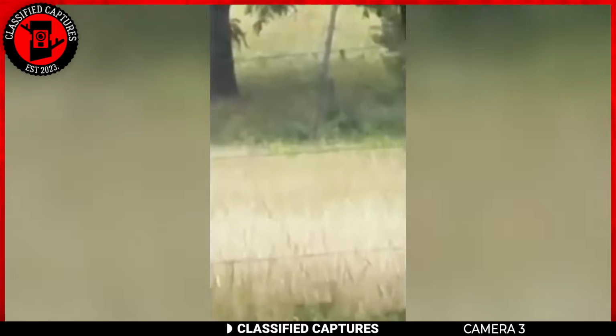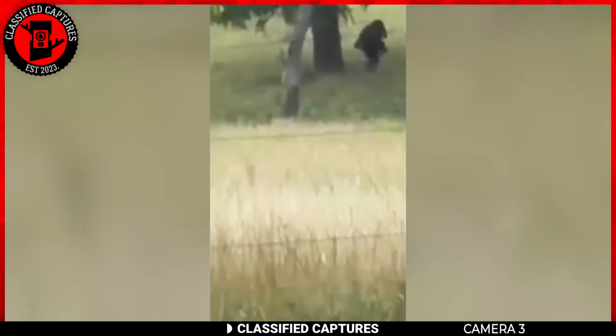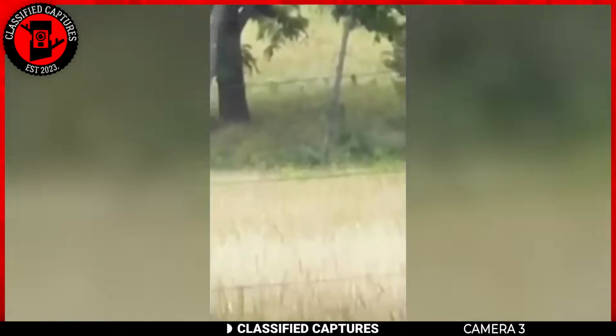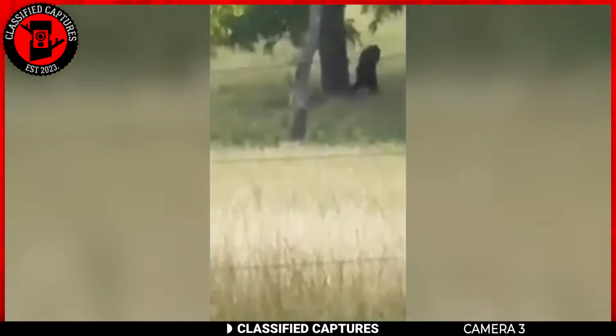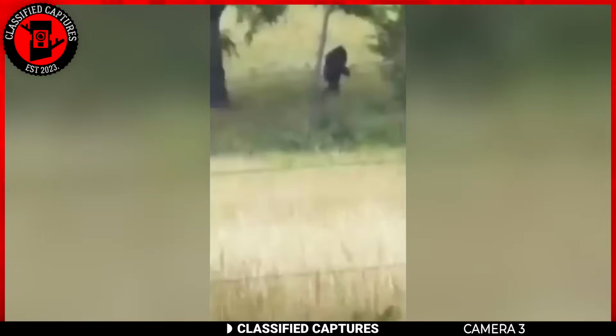Our next footage was captured by a family that had a rather intriguing encounter with a creature in the woods. The creature, seemingly unaware of their presence, nonchalantly strolled into the heart of the forest. It was adorned with dark fur and stood gracefully on its two hind legs.